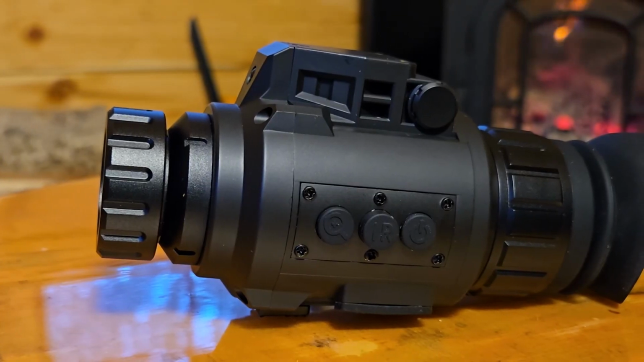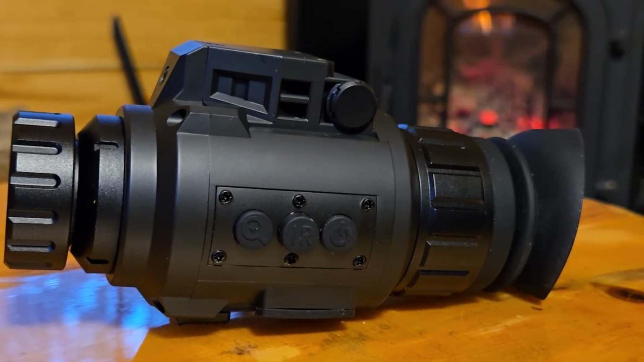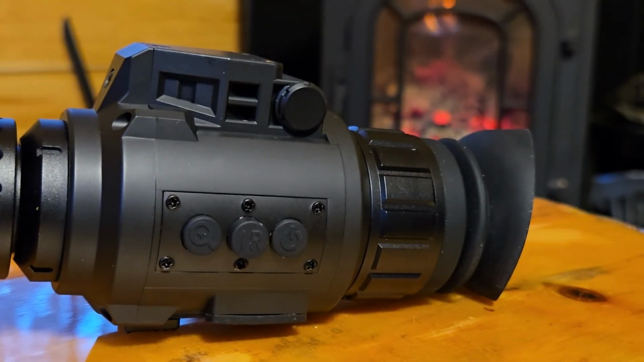I really don't think you can find a better deal, a better value on a night vision apparatus than this device right here. The quality is fantastic, and it is really not that expensive.